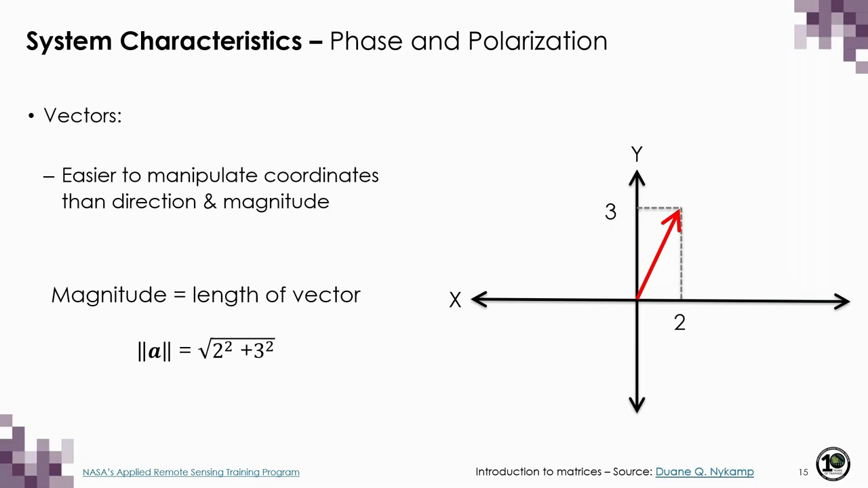One of the reasons why we use vectors is that it's easier to manipulate coordinates than direction and magnitude. Here I'm also showing how we can determine the magnitude of the vector, which is equal to its length. To do this, we simply use Pythagorean theorem, which states that the square of the length of the hypotenuse of a right-angled triangle is the sum of the squares of the lengths of the other two sides. So to get the magnitude of the vector shown here, we simply take the square root of 2 squared plus 3 squared.